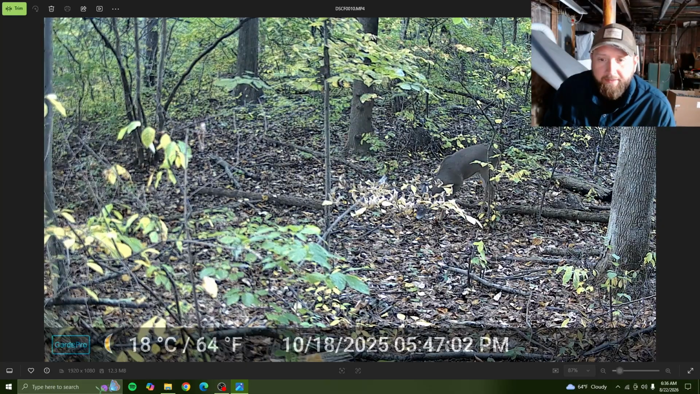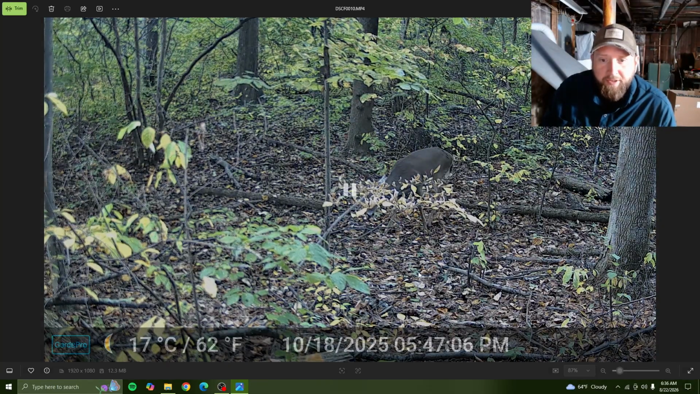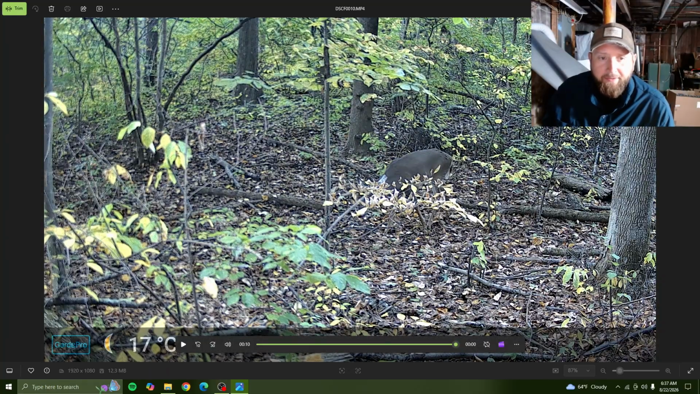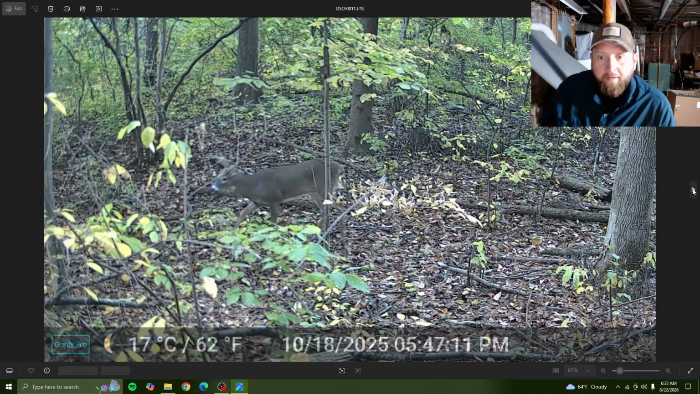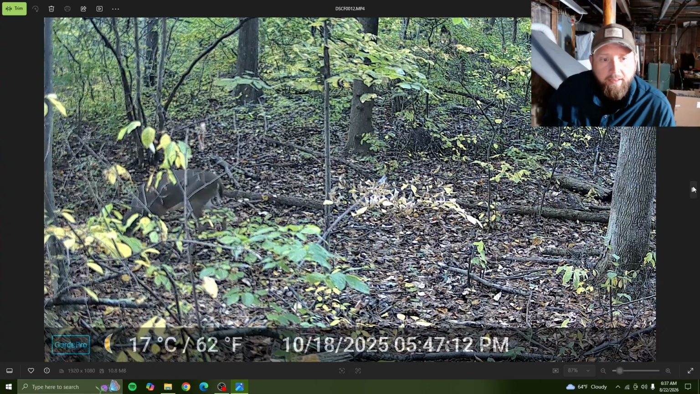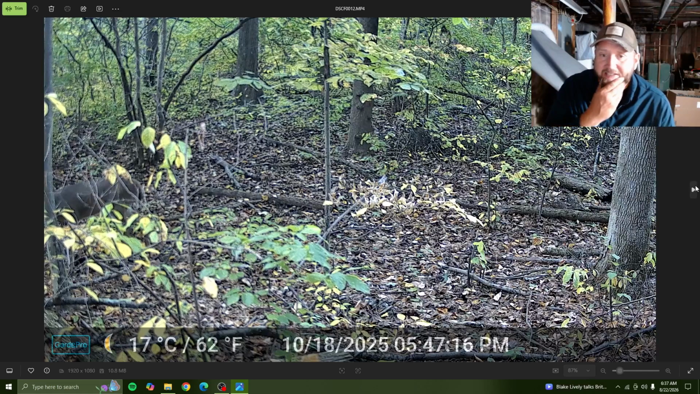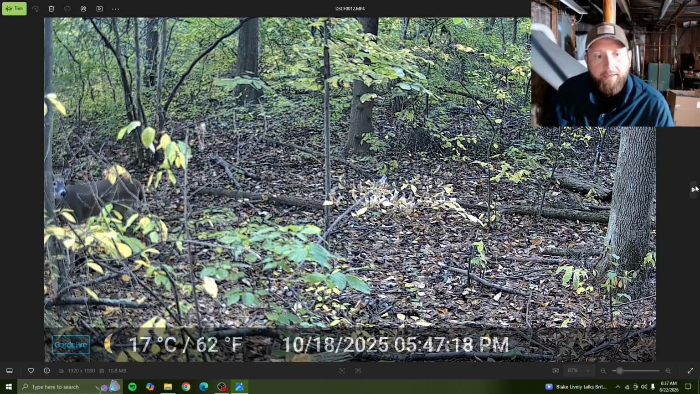That's a legal one here where you can shoot that buck. I don't remember seeing that buck at all last year. And that doesn't have brow tines. That's probably like a 1.5-year-old deer, 2 years maybe. It looks nice though. Maybe it'll be bigger this year. Maybe it'll be like a nice 6-point this year.